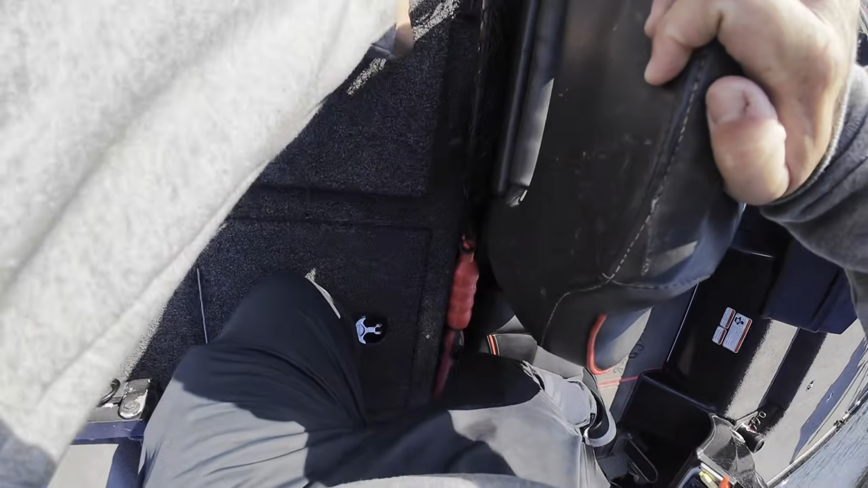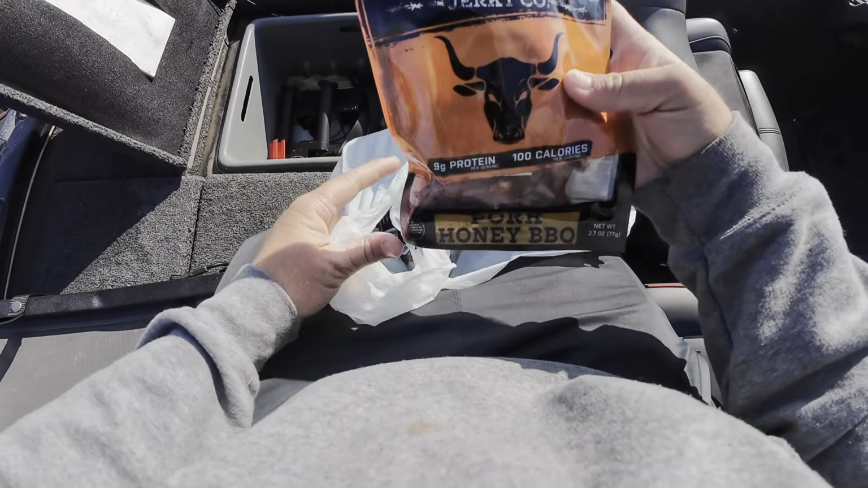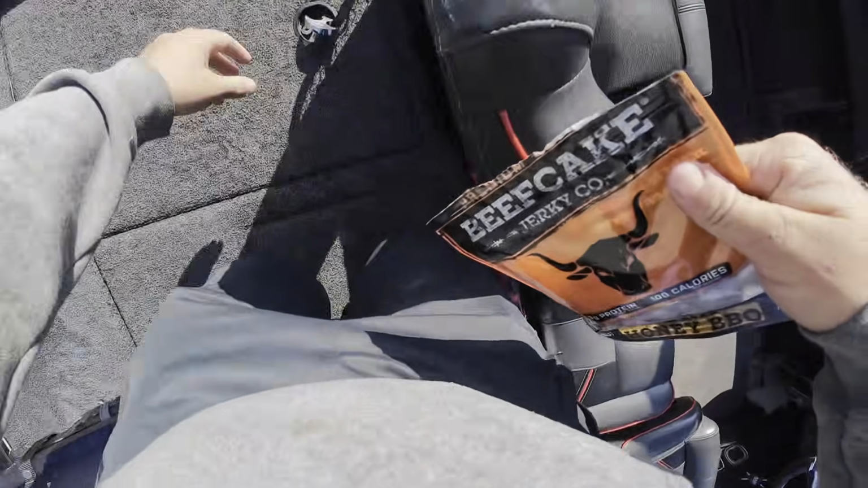So I'm gonna get a little snack out. See what I got in here. I'm feeling some beef jerky. So I'm a big fan of this beefcake jerky. I got some pork honey barbecue. I think that'll work just fine.